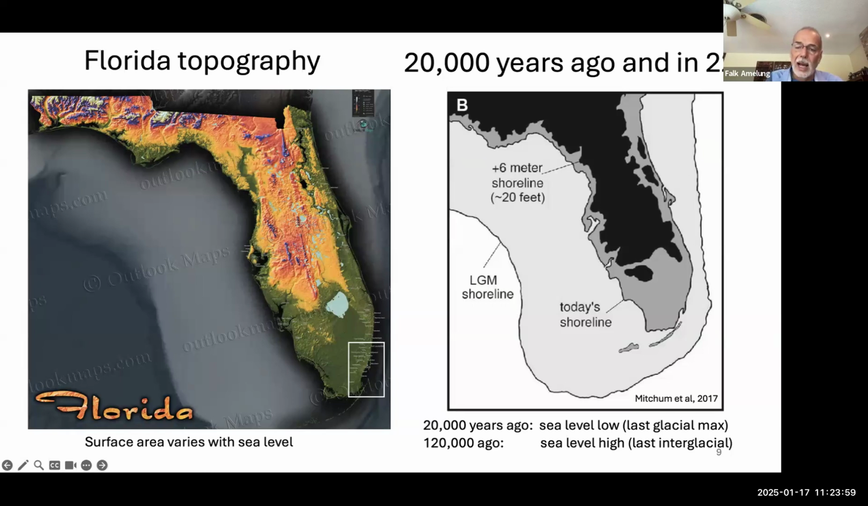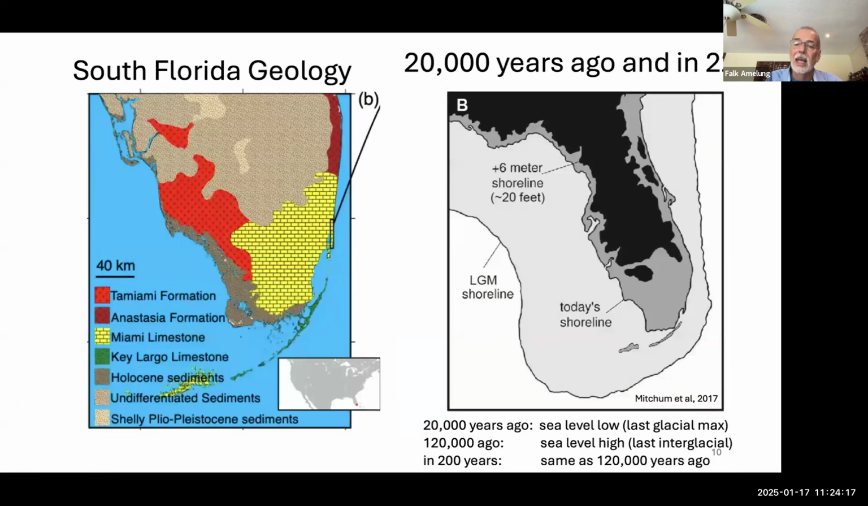20,000 years ago, during the last glacial maximum, Florida was much bigger. This was the spatial extent. 120,000 years ago, sea level was a little bit higher and Florida was much smaller. During this time, South Florida was inundated, and the Miami limestone was deposited. So we are sitting here on the Miami limestone.